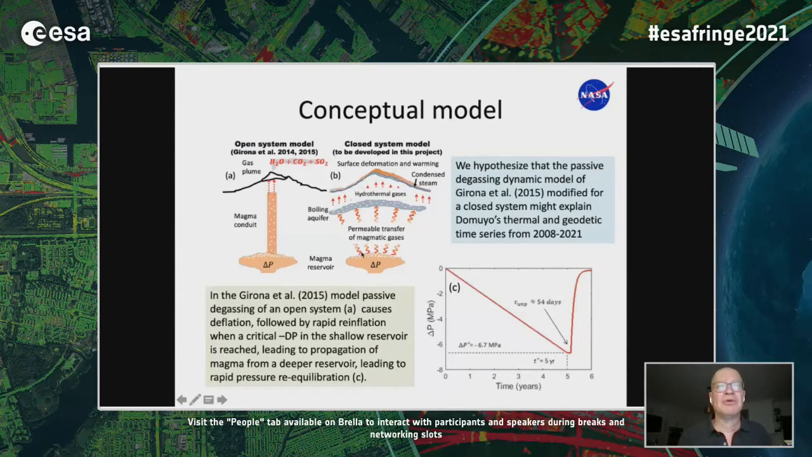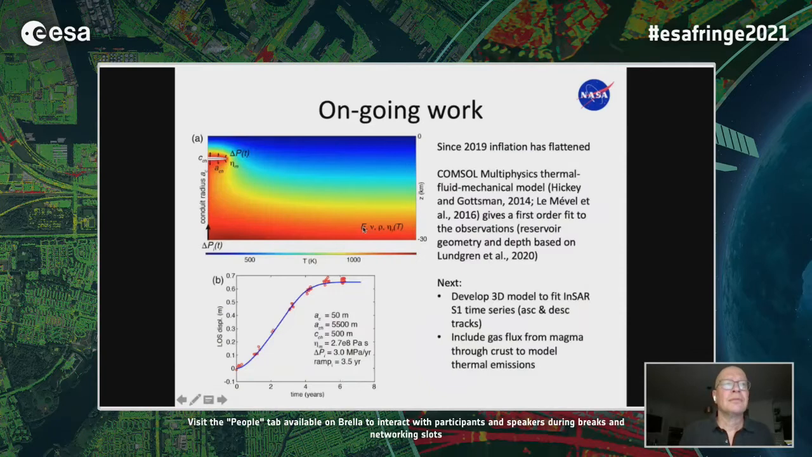At the time that we were doing this, we were in a pretty much linear phase. So we didn't know if this might be the case, and we still haven't really done the modeling to see how plausible that might be. And that's work we're currently doing.